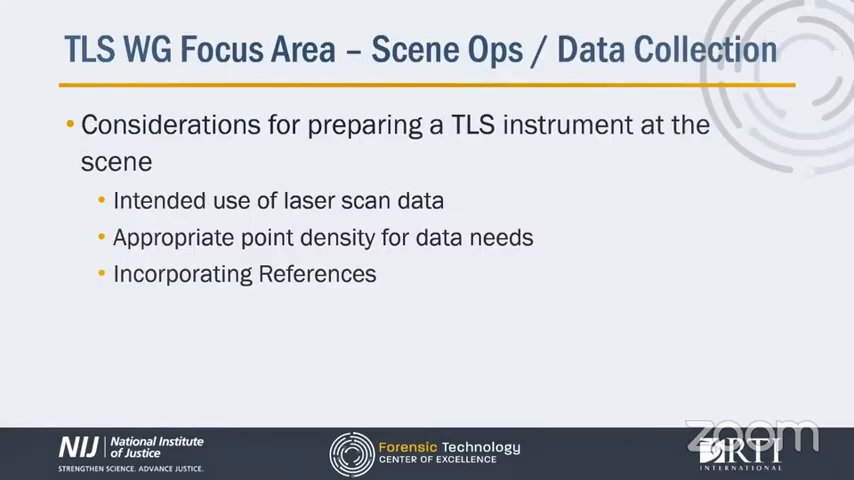So now let's move to another focus area, scene operations and data collections. One of the most important questions that you have to answer before you start scanning your scene is, what do you need the data for, and what are you going to be doing with the data? Are you doing general measurements or reconstruction? What are your desired deliverables?